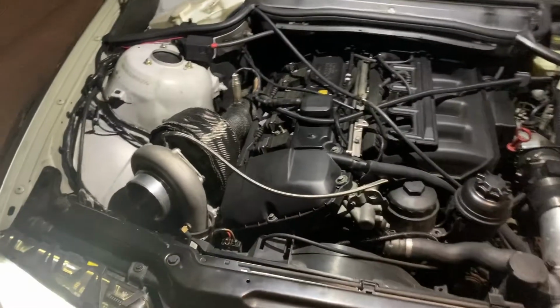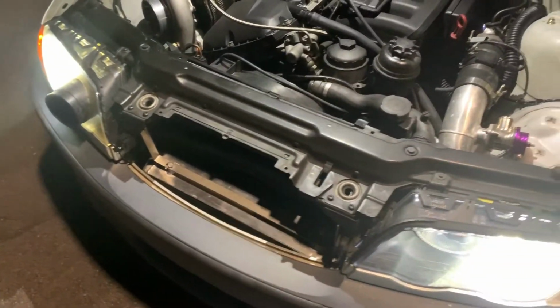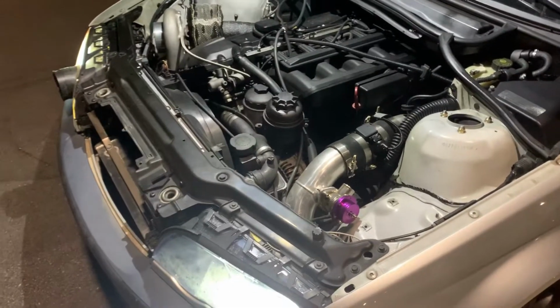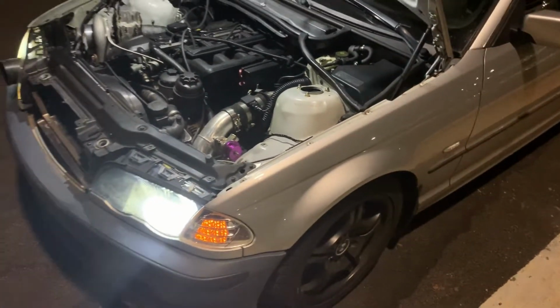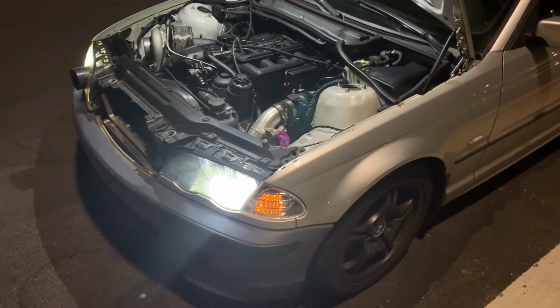Pretty much the kit came with the down pipe, mid pipe, turbo, intercooler, plus the piping, blow-off valve, wastegate. And if you know a lot about turbo kits, you know that's just the bare. Pretty much what you see is what you get.